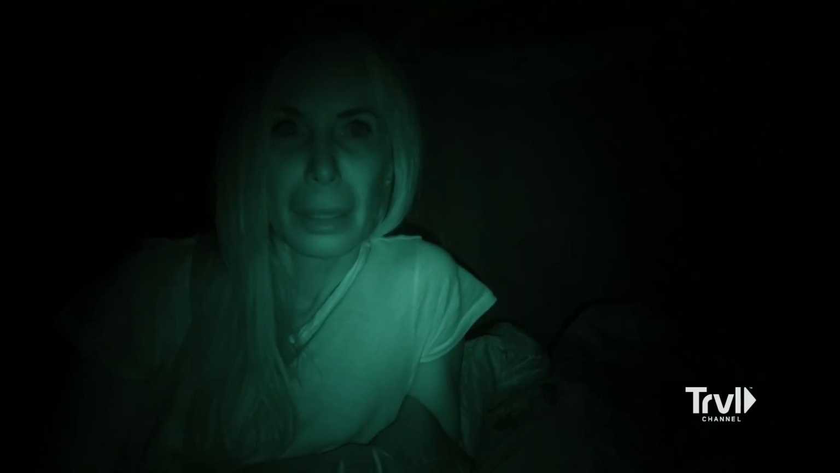It then turns into a ball of light, and then it disappears. I'm trying to make sense of it. I'm trying to explain away what would be creating that heat signature. There are big animals in this forest. There are elk, there are bears, it could be a human. But with this one, I'm completely stumped.